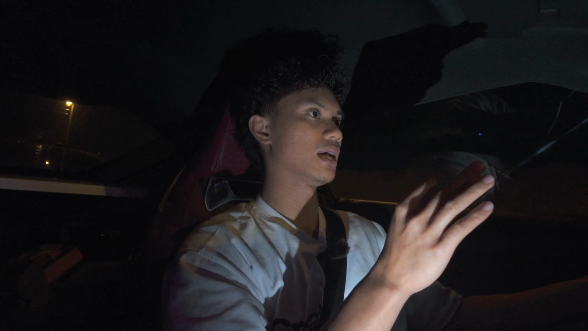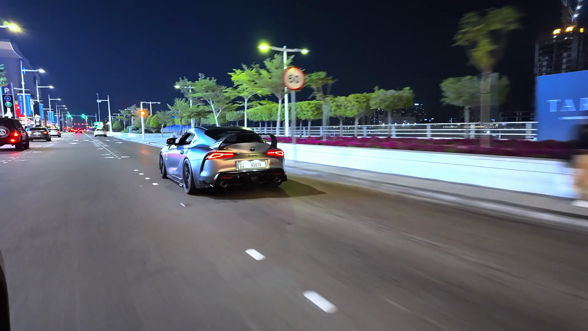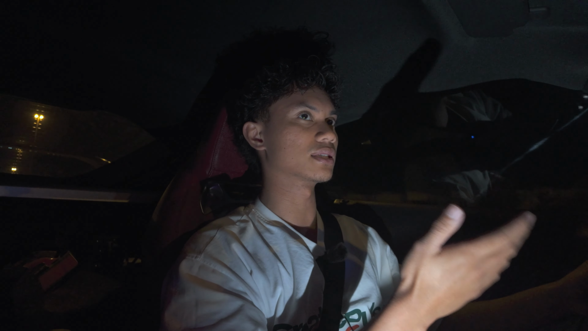But why the Supra? I'll tell you in a very short form answer. It's because I think it looked very unique. It looked sleek. It looked like a statement car, because it didn't look like any other car that you see. It looked like a proper sports car. It was low to the ground. It's a two-door, small, compact. And I think it just met a lot of the things that I really wanted.